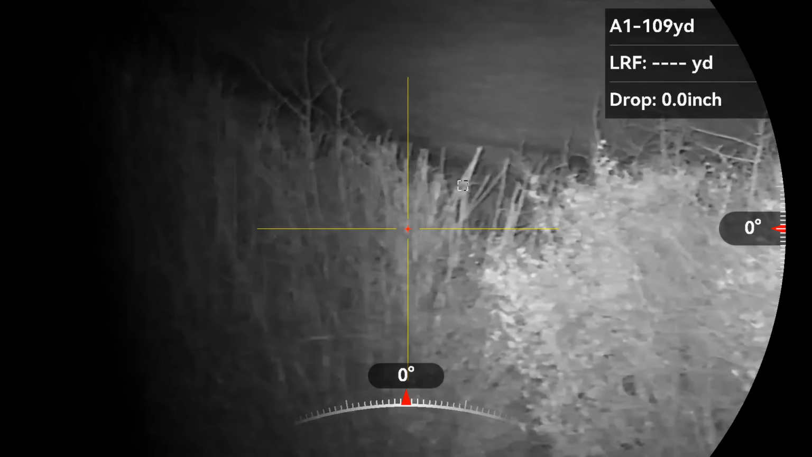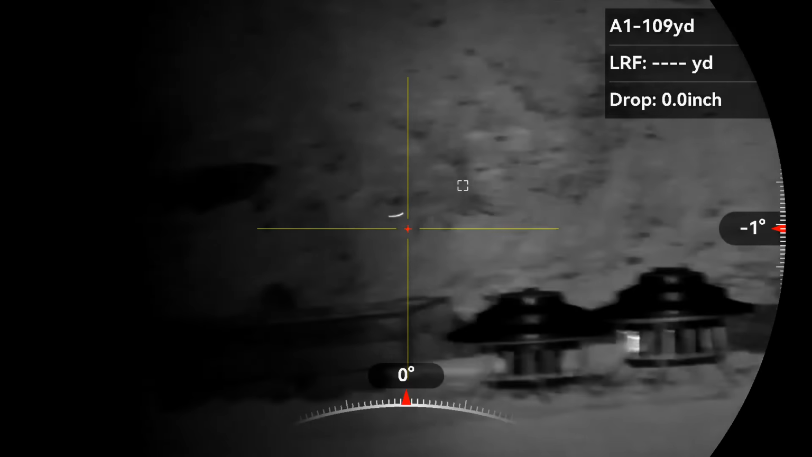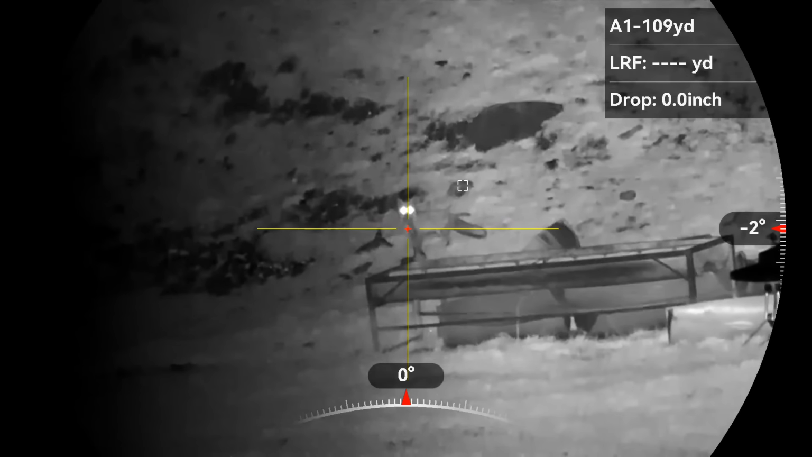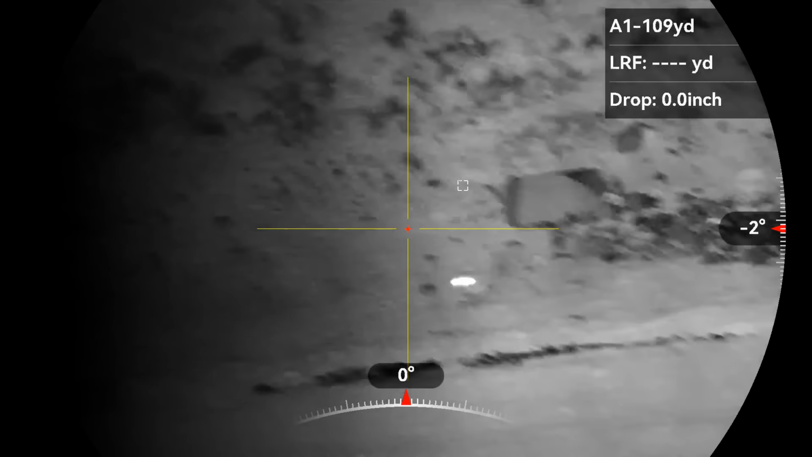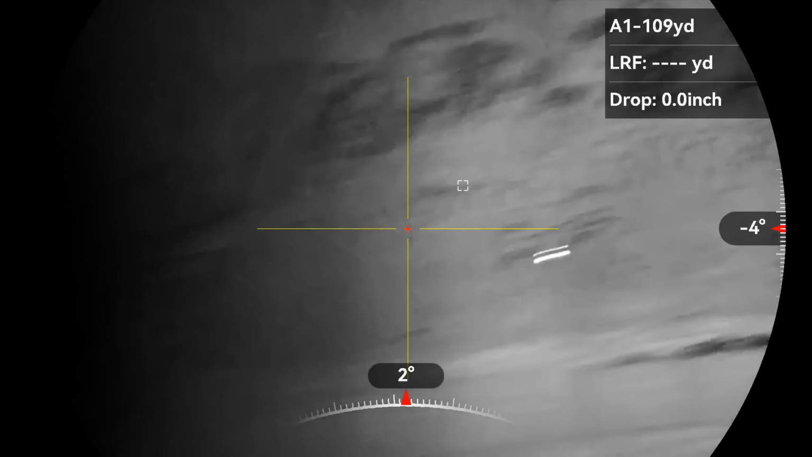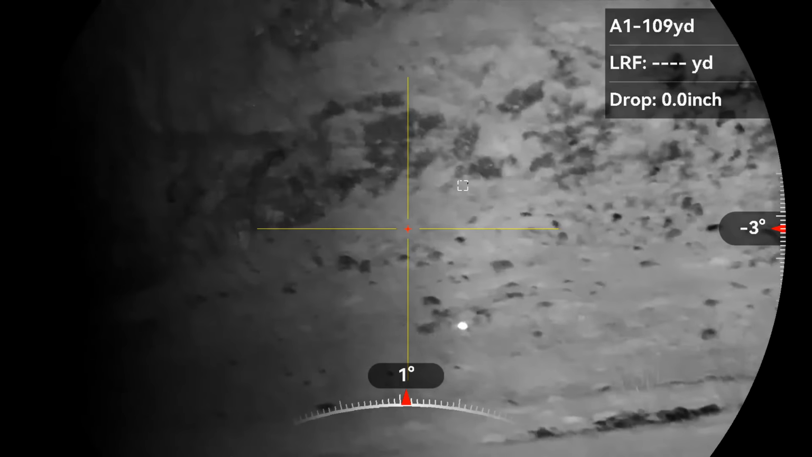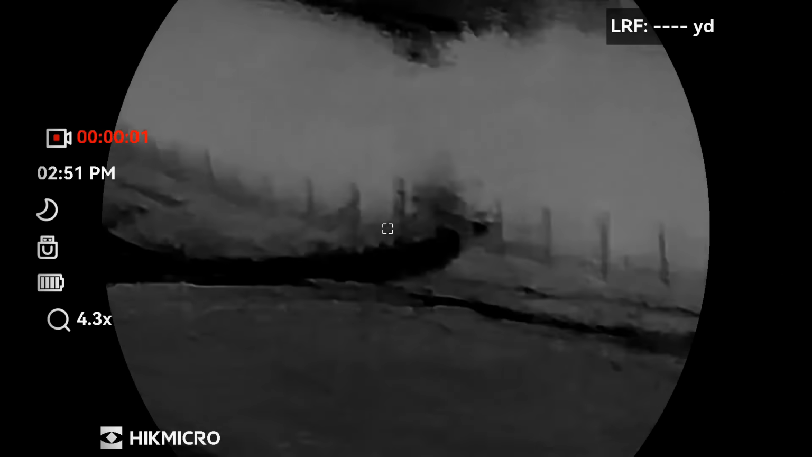Thankfully, it walked about 100 yards down the field and came through an open gateway. Boy, was I relieved to see that, especially with the farmer standing right beside me.